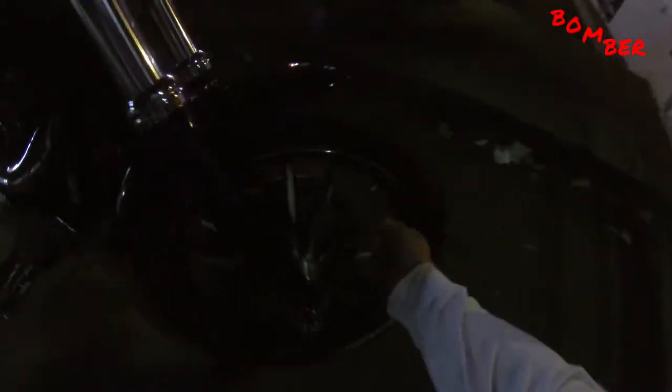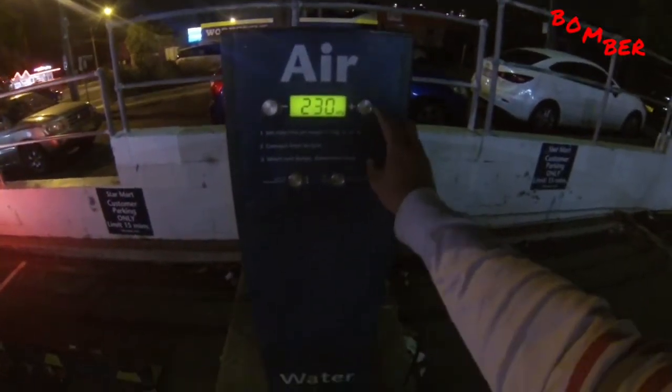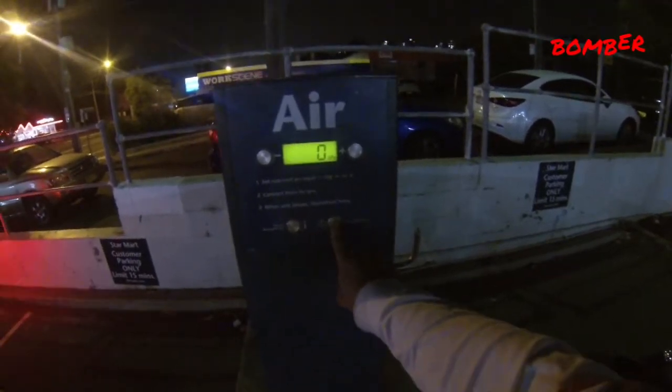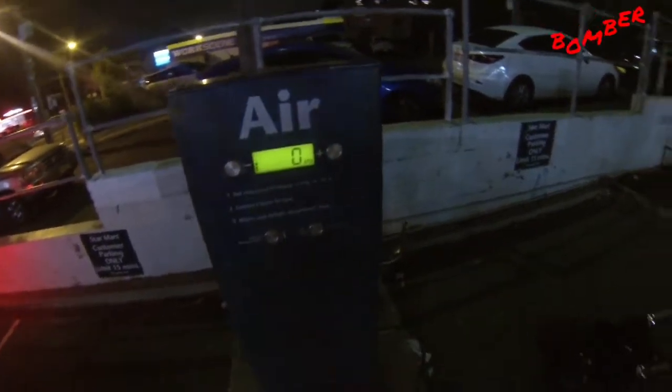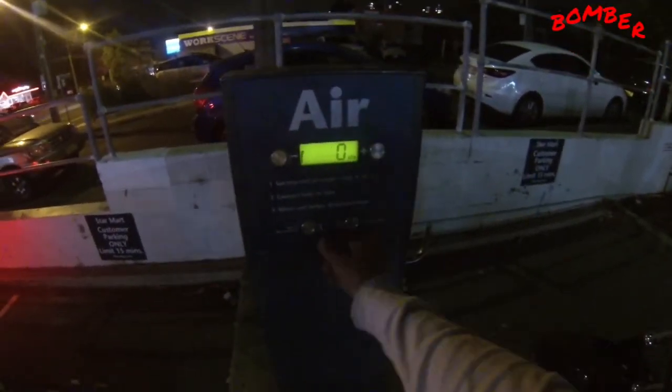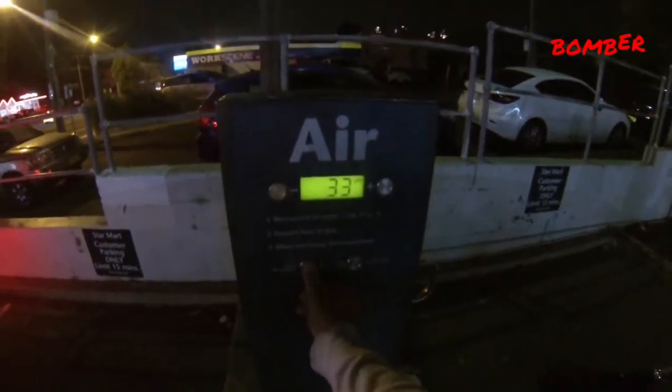One of the things you need to do before you go rolling around, especially if it's been a while, is to do the air pressure. So I've looked at the manual and it says 36 psi at the front and 40 at the rear. So let's test that. Oh, kpg, I don't know what that is. Okay, here we go. Unit of measure 33, 36.